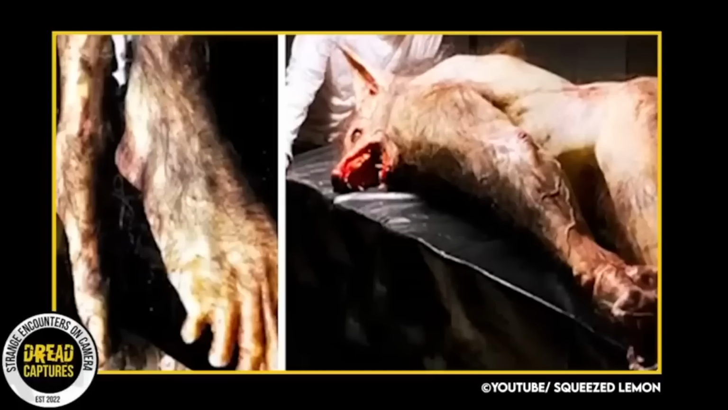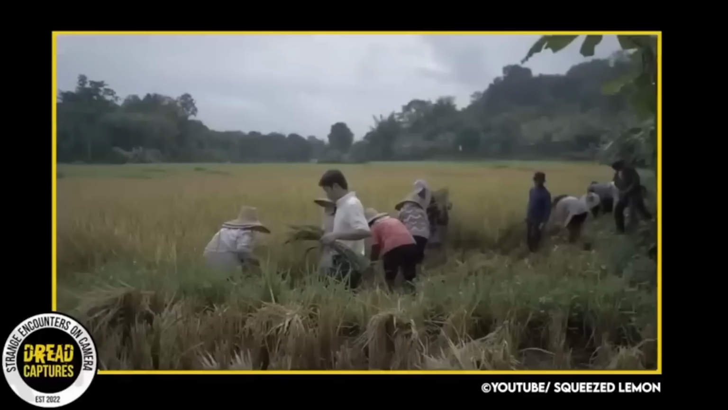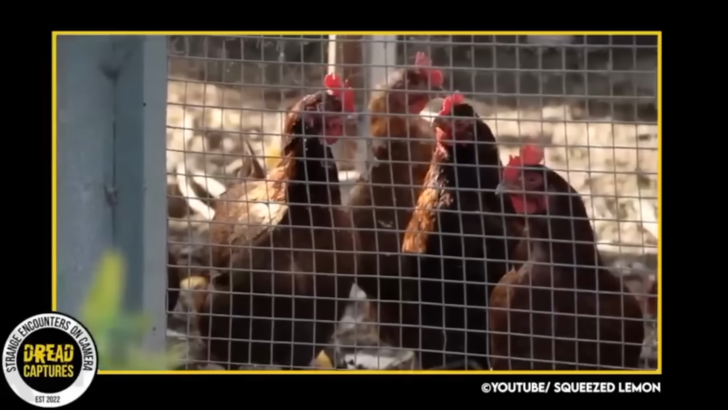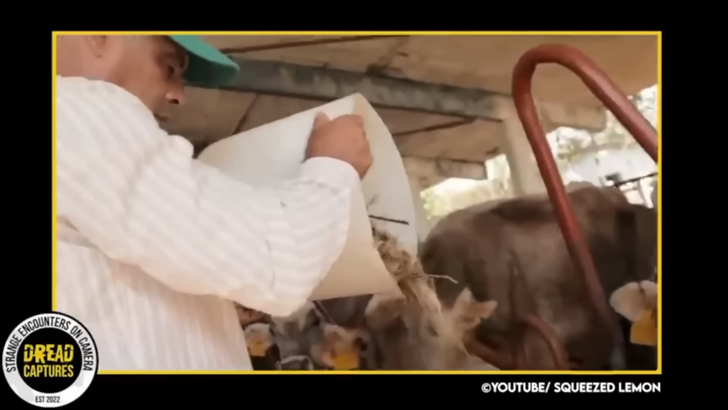This photograph and video captured in Texas on June 15th of 2021 shows a massive creature that bears a striking resemblance to a werewolf. This beast was reportedly brought down by a coalition of farmers and hunters. Prior to this event, the farmers had been experiencing a significant loss of their livestock daily, leading them to seek a permanent solution to their predicament.